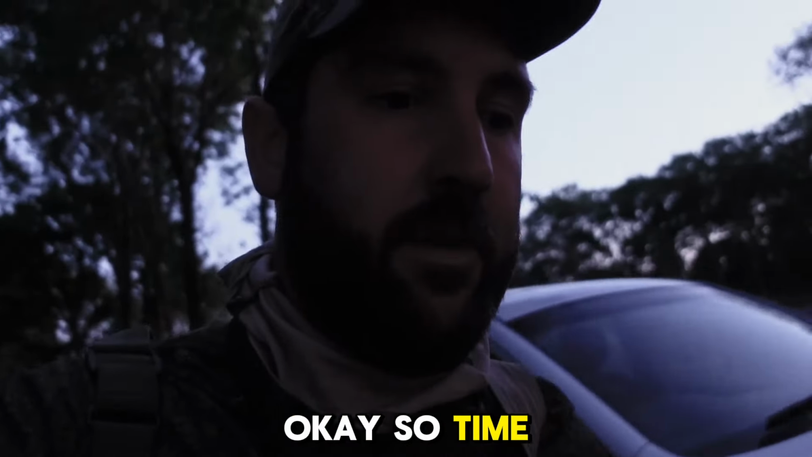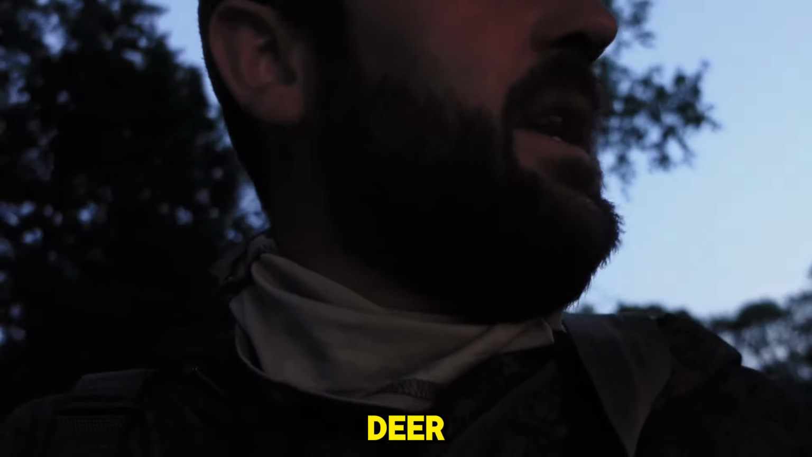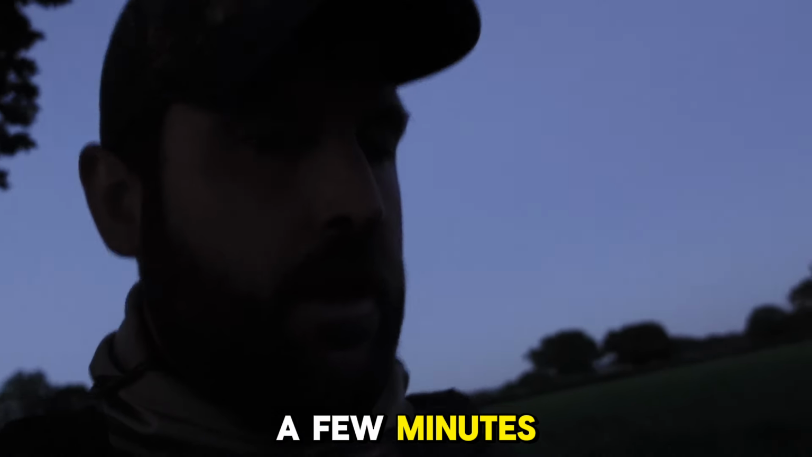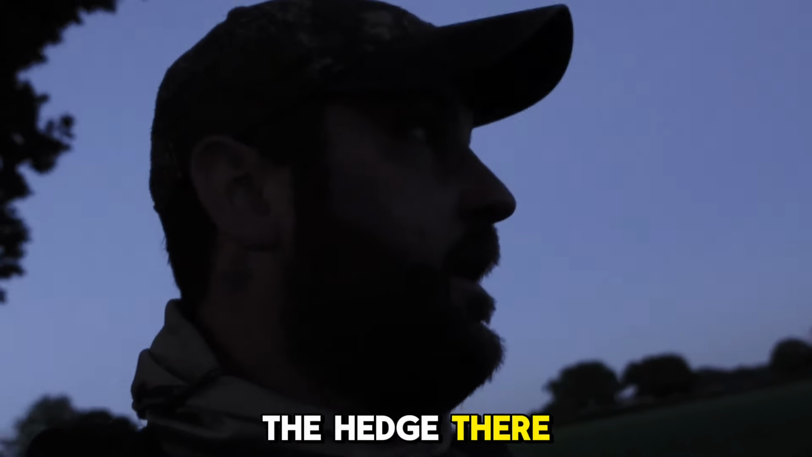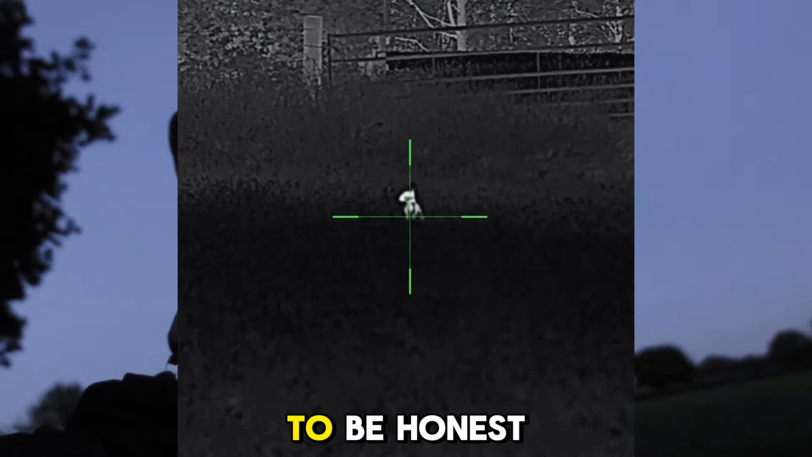Right, okay, so time now is about 10 to 10. We're going to have a quick look around, see if we can spot some deer, a few rabbits, and I've only been here a few minutes. Seen a couple of deer in the hedge there. There's a little rabbit straight in front, which I wasn't even looking at to be honest.